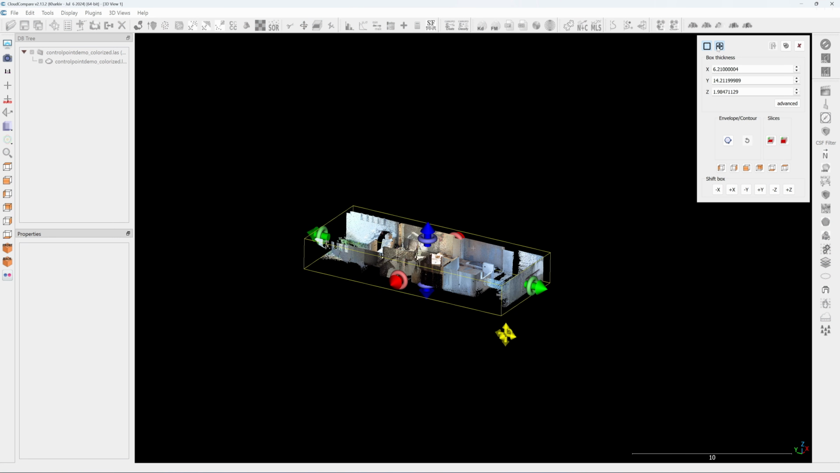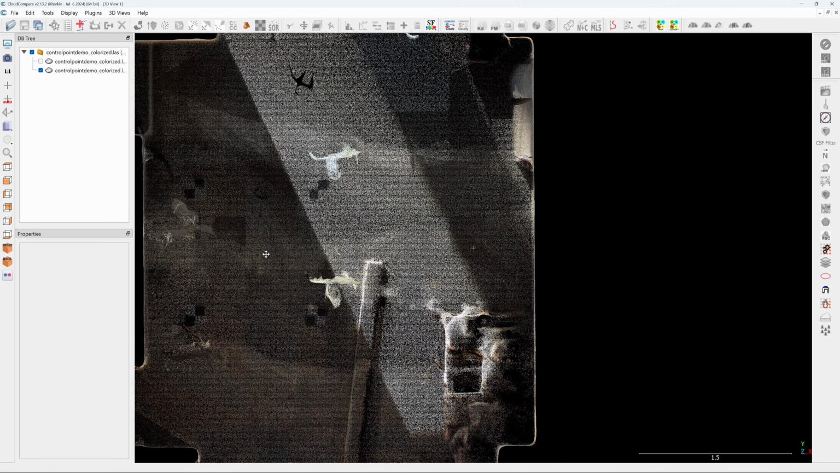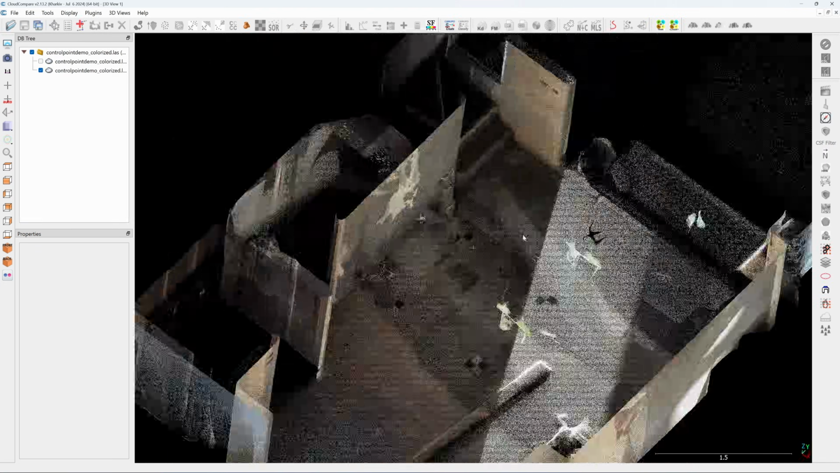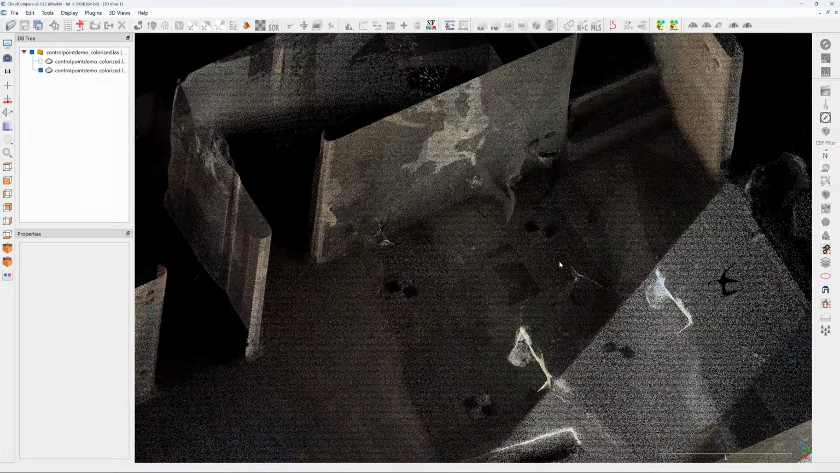Slice point cloud. These 2 checkerboards are parallel to this wall. So this wall is super parallel to the y-axis. Yeah, 1.203.